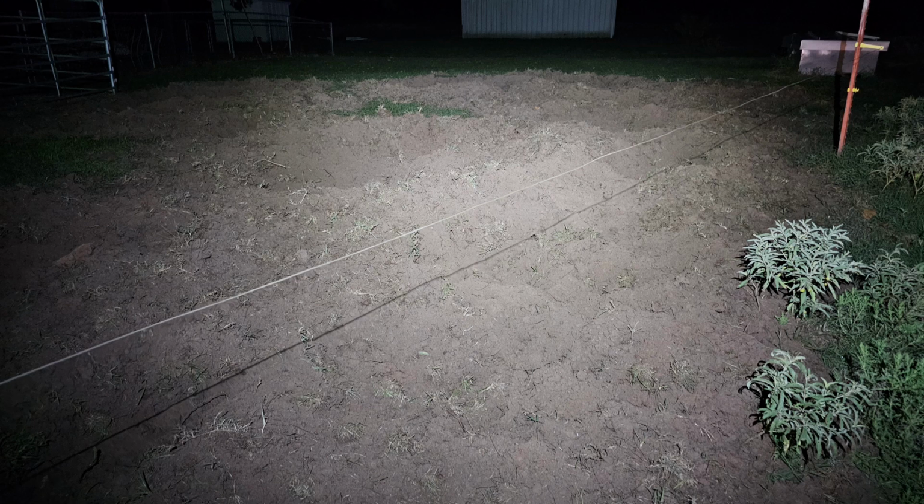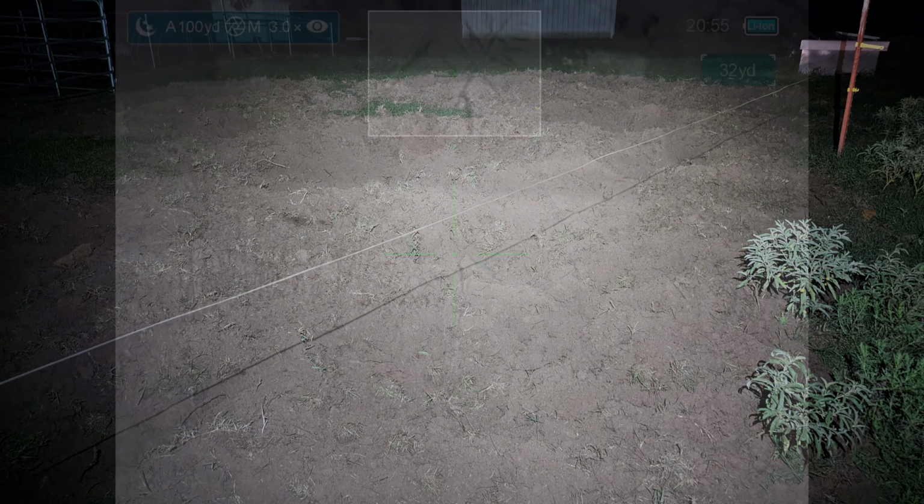Went to the fence, got lined up on the hogs. Then I heard the cousin yell to me. She called out my name. And I shushed her, which I shouldn't have done, but that's what you're going to hear at the start of the video as I'm getting lined up on the hogs. And that's where things will start.